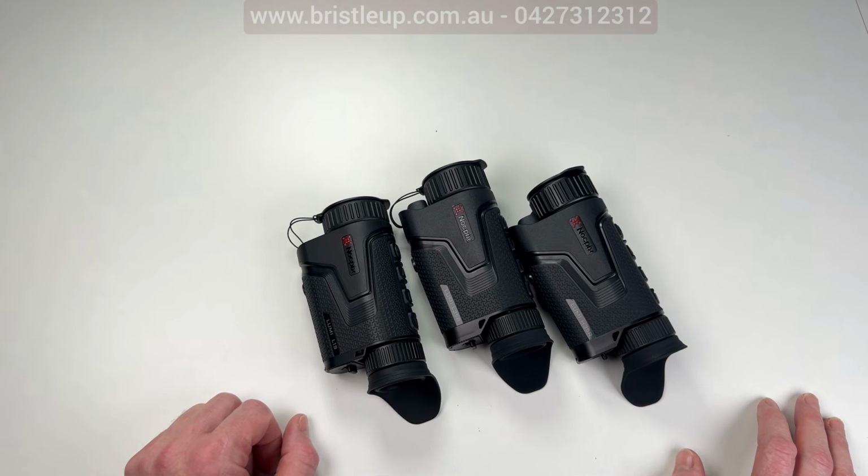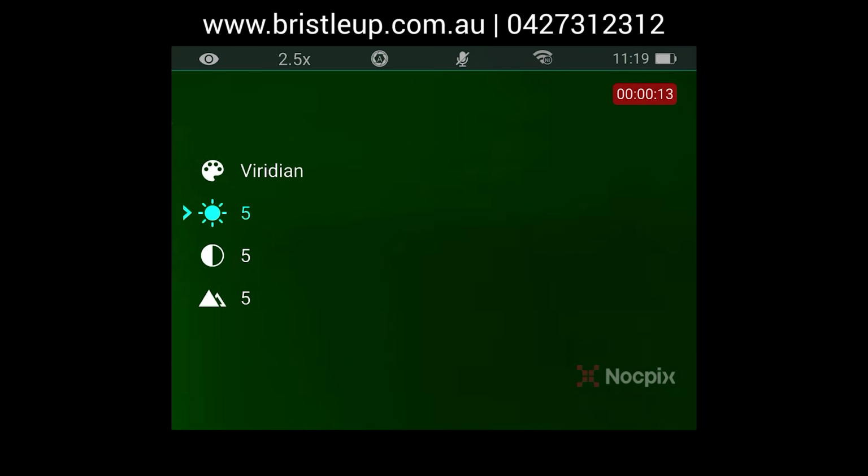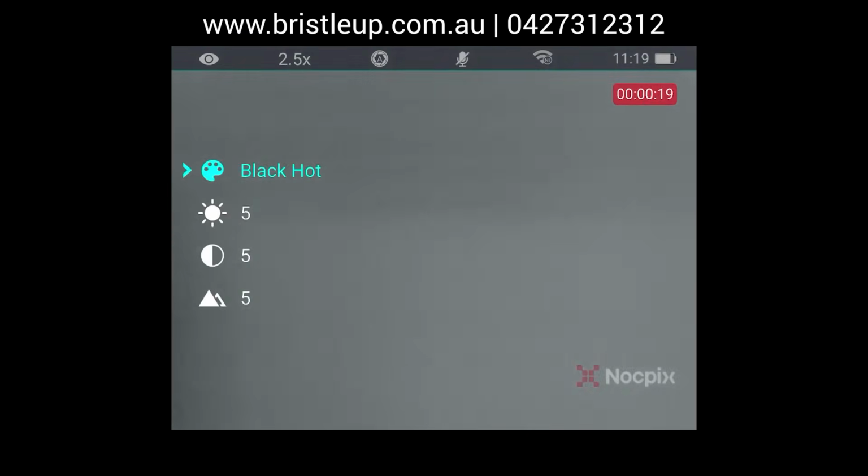We're happy to help. Well, let's go through the menu systems on the Lumi here now. If we single press on the M button, it brings up our quick access menu to change color palettes. Single press on the M button on your selection will allow you to cycle through the options.